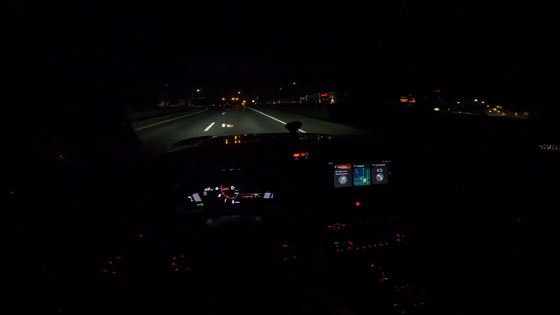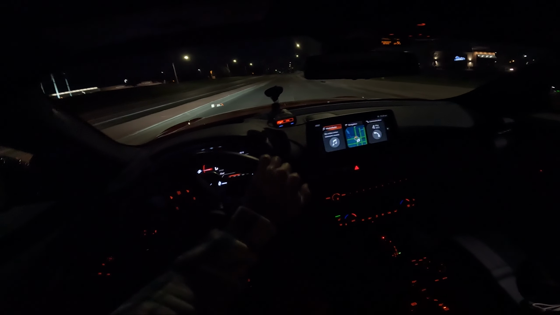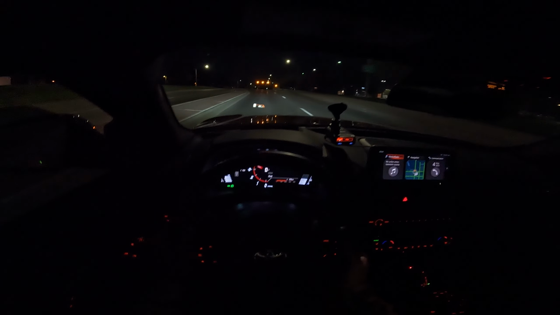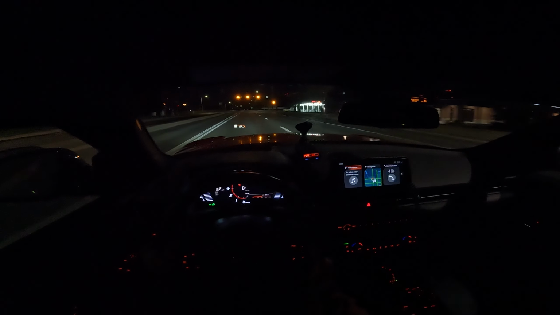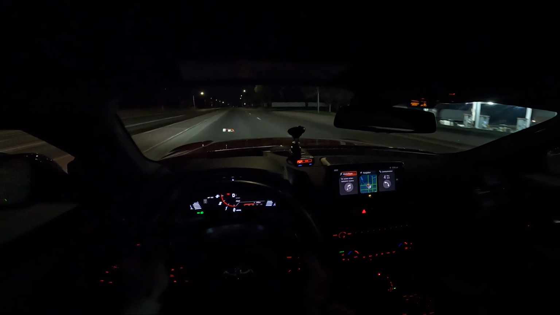Yeah, but this thing is super sketchy. I want to say it's sketchy in a fun way, but for real, I don't know if this is fun sketchy. I mean, the car is a lot of fun, but not having traction with 780 wheel horsepower, that's kind of scary. Like, right there.